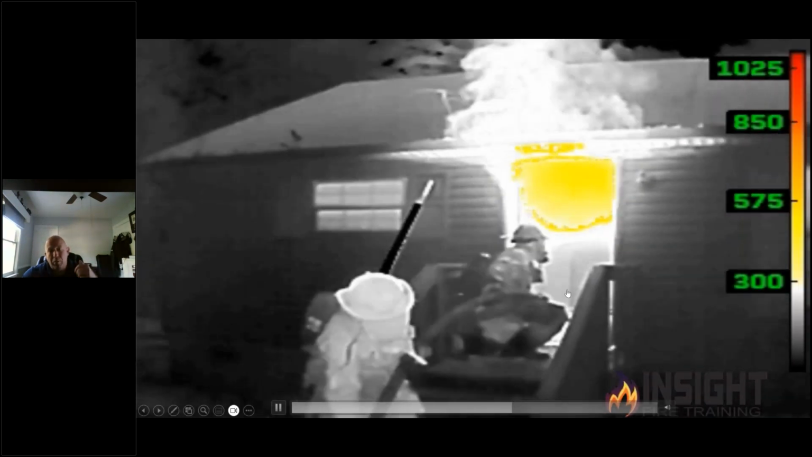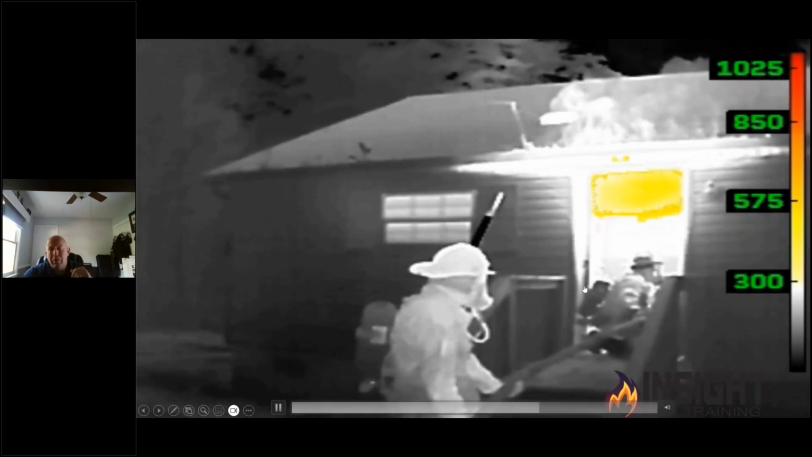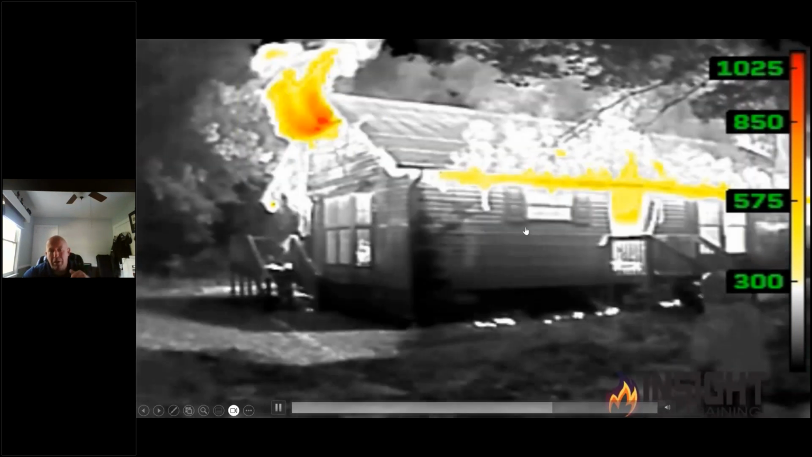And then some boys here getting some work done. Thomas Anderson's work here, check them out, moving into through the front door, and then the burn down phase of the building.